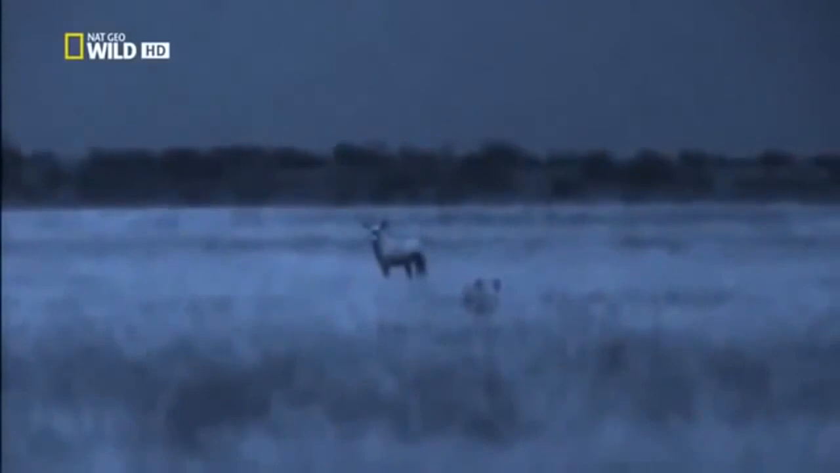The big male oryx shows the cubs how very fit he is with his trotting gait. He's letting them know that they wouldn't be able to catch him. But he's not aware of the lioness concealed in the grass. In the bright moonlight, the oryx sees the lioness burst from her hiding place and runs for his life. The lioness has a top speed of 80 kilometers an hour, but she can only sustain it for a few seconds, unlike the oryx.